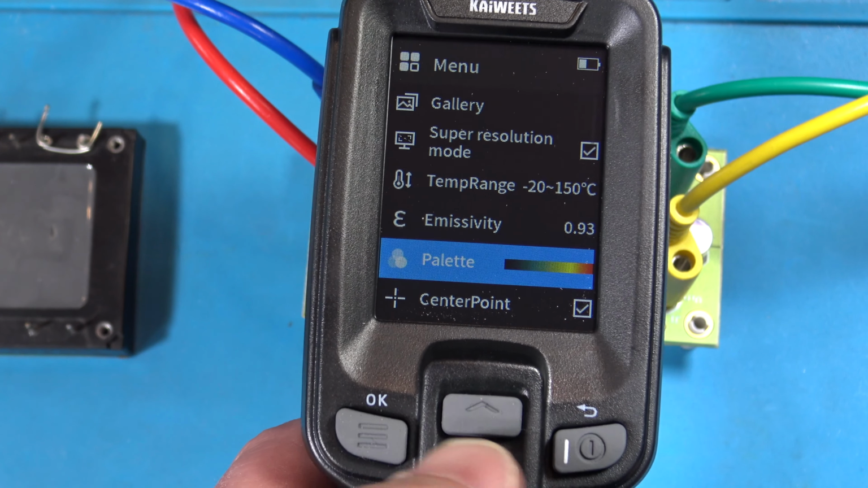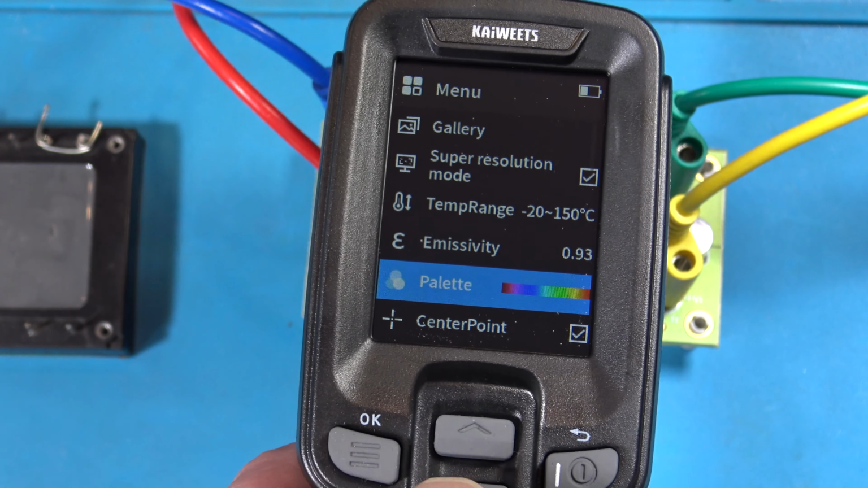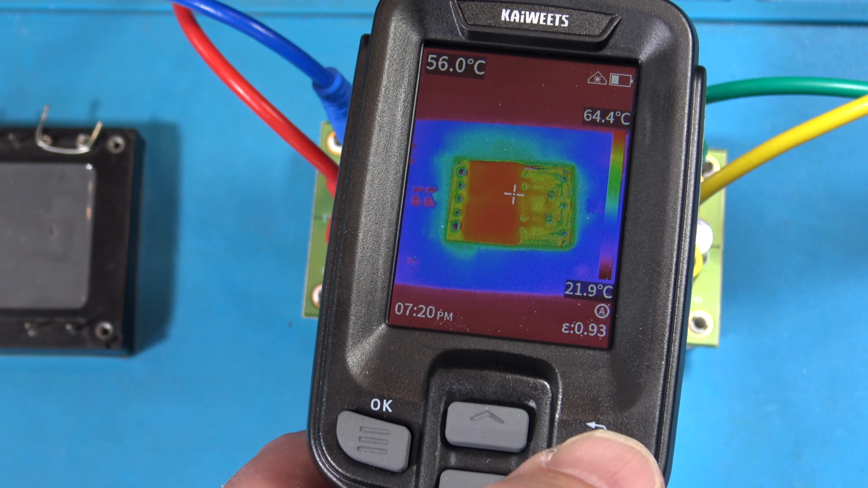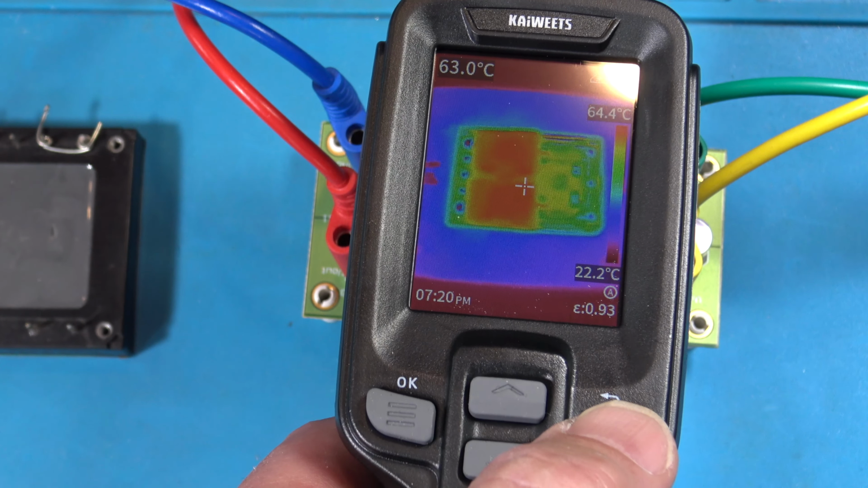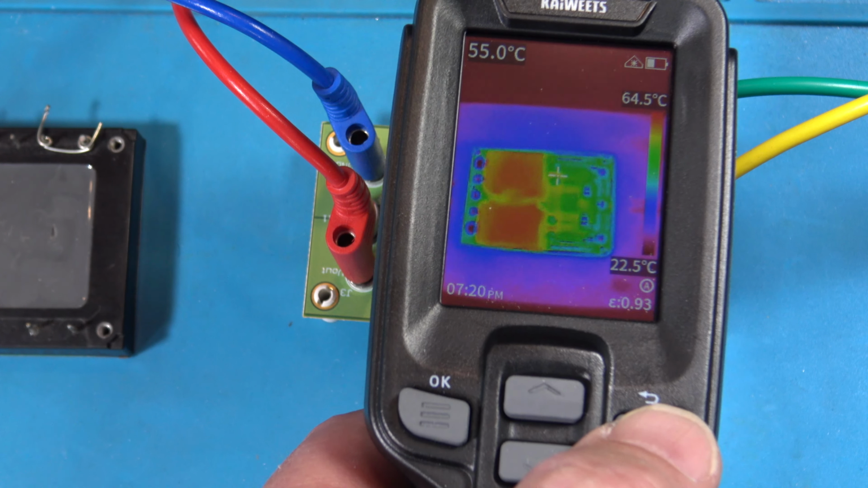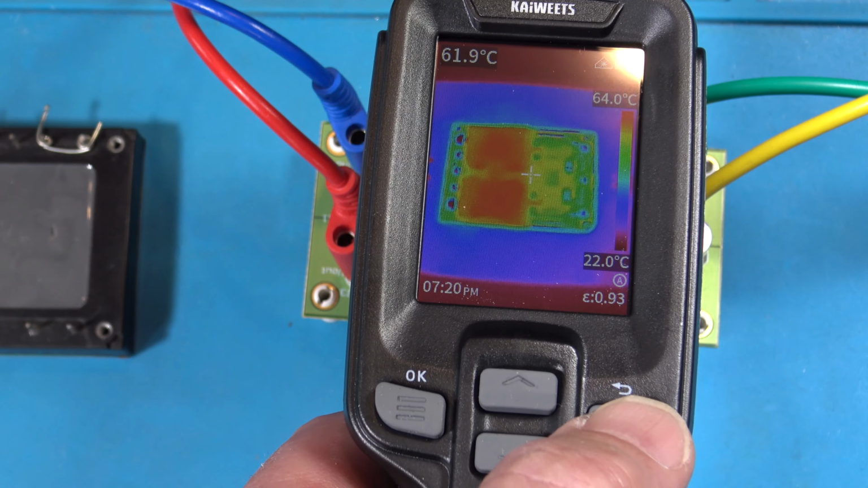What you do is you chug through these things. So we were on red, right? Okay, let's see what this one looks like. That's, I think, one of the rainbow colors, okay? That's what that looks like as I go closer to focus, farther away. Seems like it gets focused pretty good right about there.